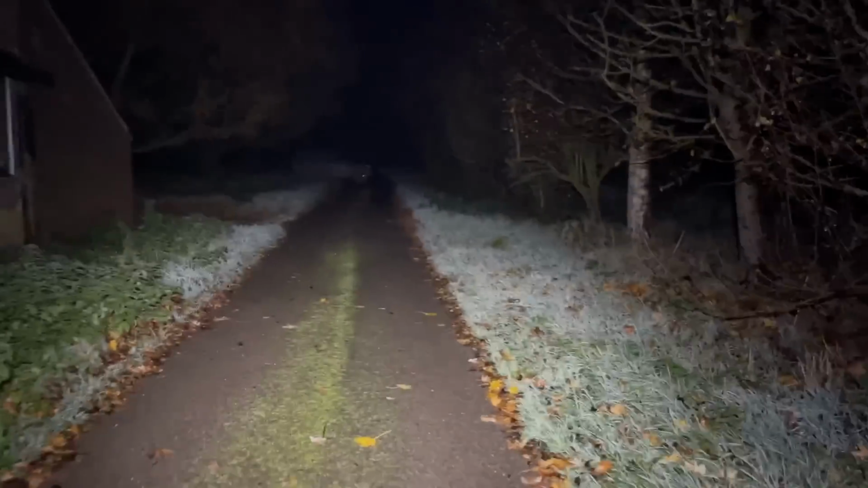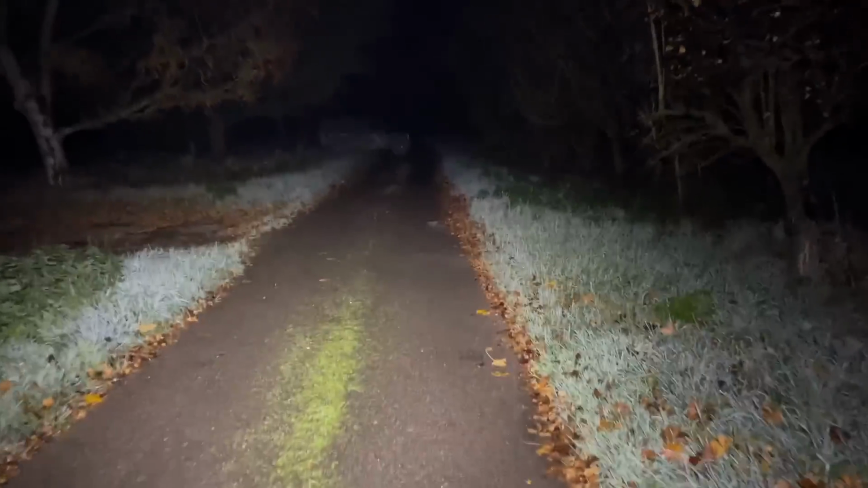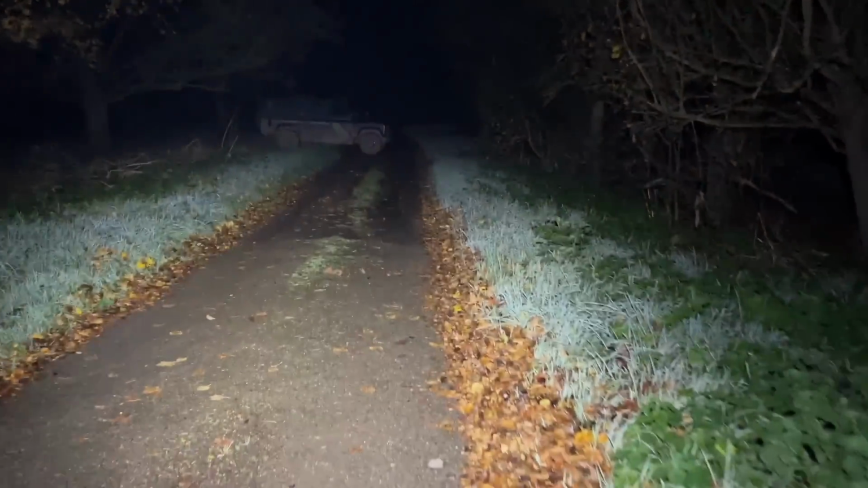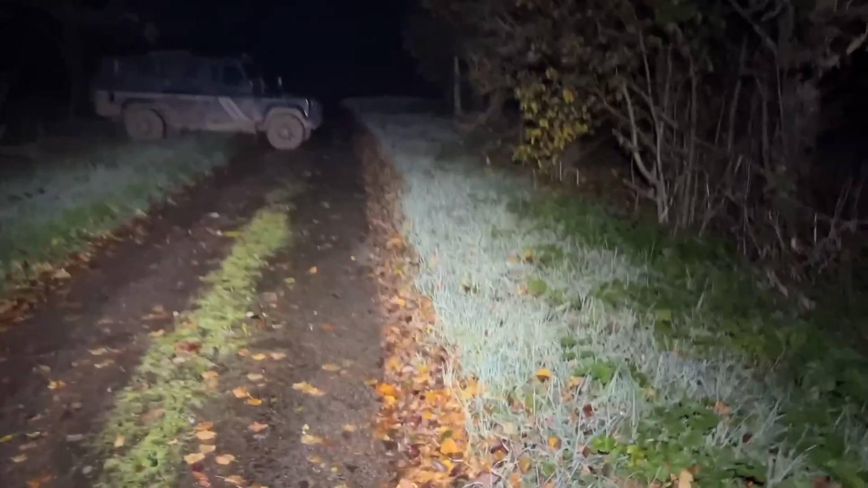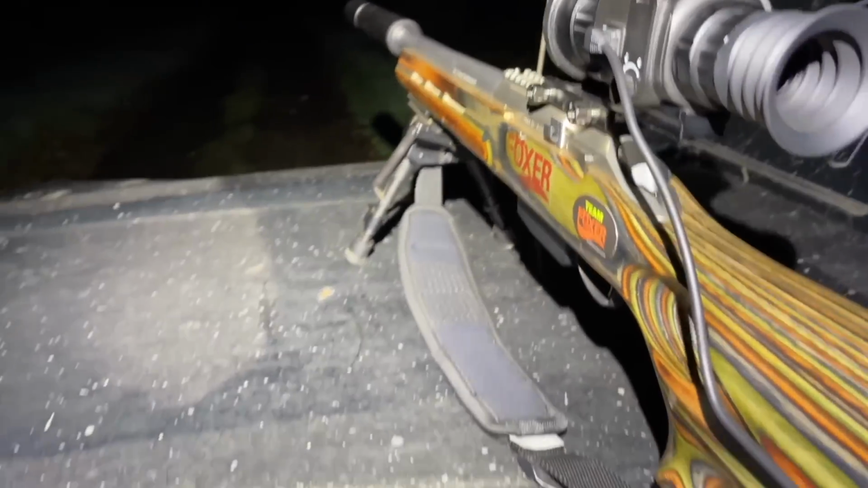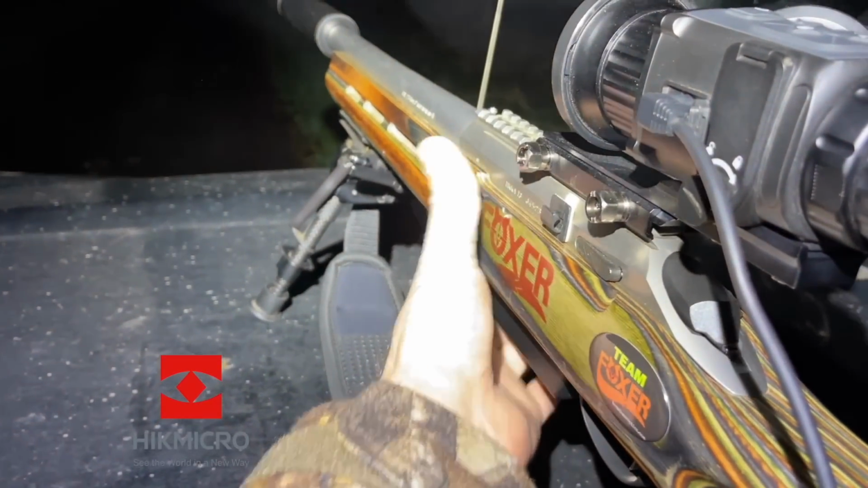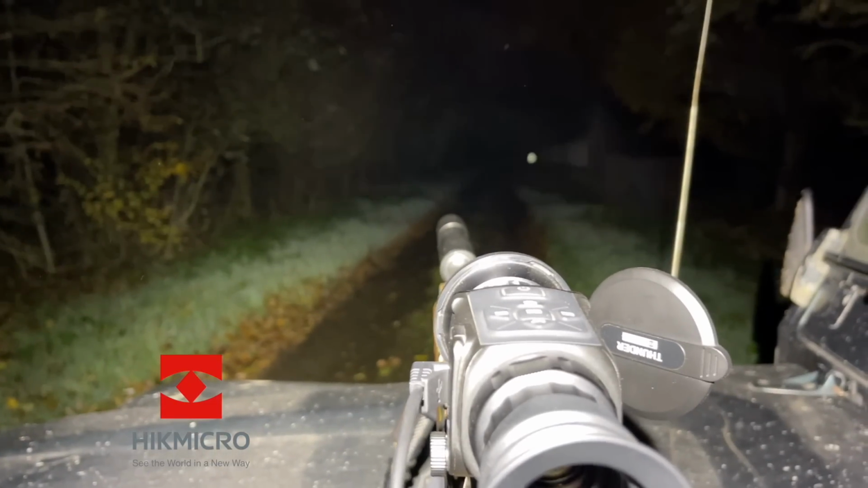Now usually you wouldn't get a very good thermal image on low grade thermal images because damp wet weather, as you can see, is not thermal's friend. When everything's cold and wet like it is now, everything kind of goes the same temperature. I'm still using the external battery pack to give me the best battery life, but I've put it on the back here so if I need to clamp the gun. So I'm now going to look through the scope and give you an idea what it looks like at night time.